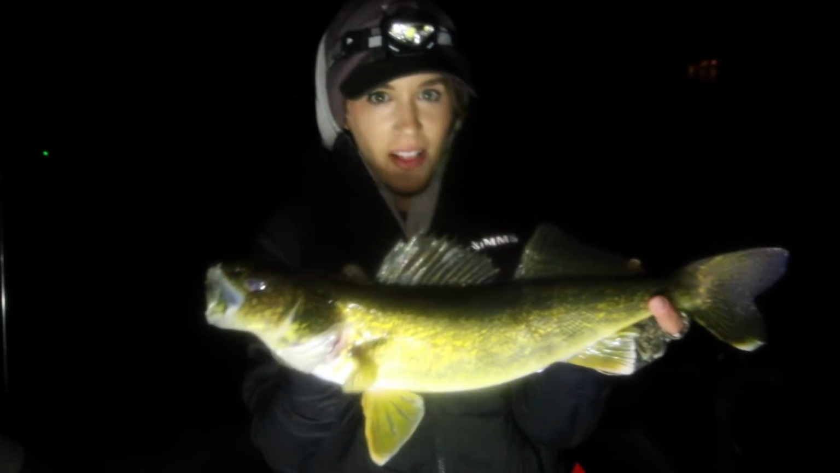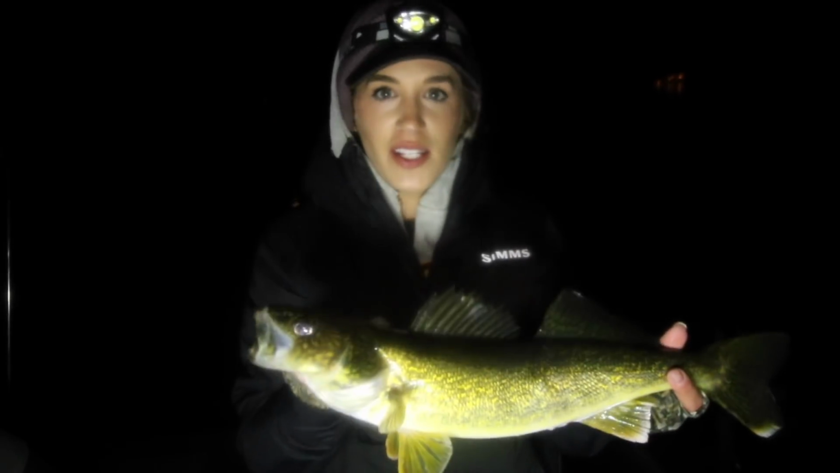Not a big one, but there's nobody out here yet. And we are catching some walleyes. Look at that. What a 16 incher. We'll take them. You guys, we are out here. It's opening weekend. Very excited. Gonna crush the walleyes today. So it's been a good start so far. Awesome. Let them go.